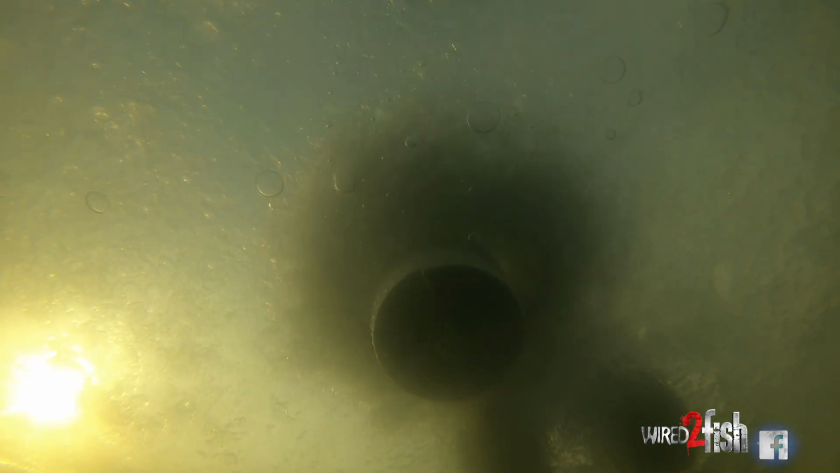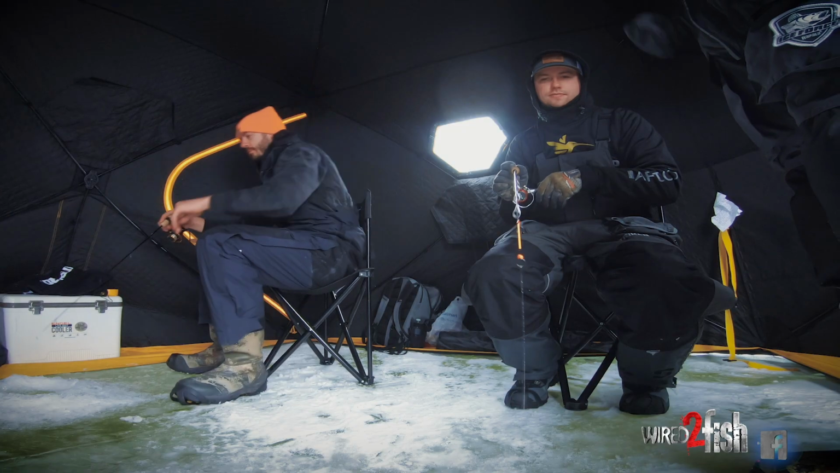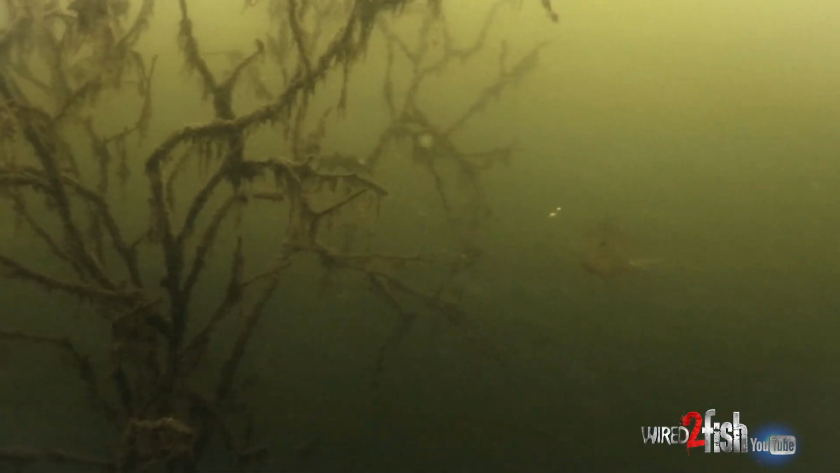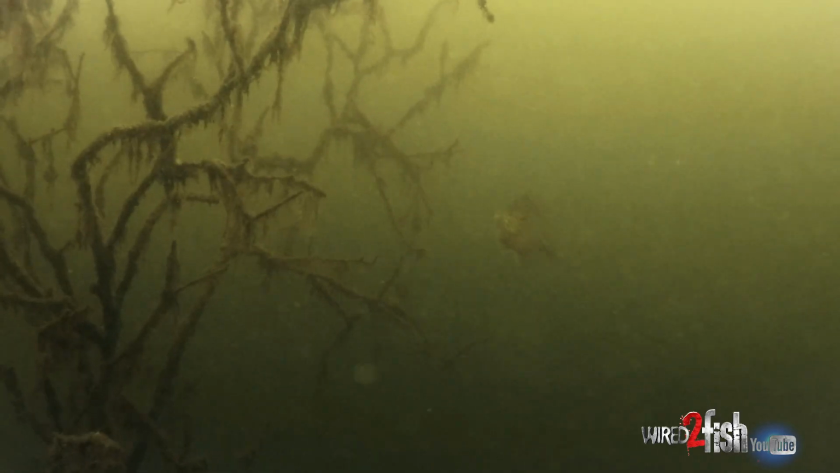It's no different than sitting here on a deer stand waiting for a deer to come by. Same concept. We're gonna set the house up. We might pop a few more holes, but we're gonna sit quiet and just wait for them and basically pass shoot them as they come in and around this tree.